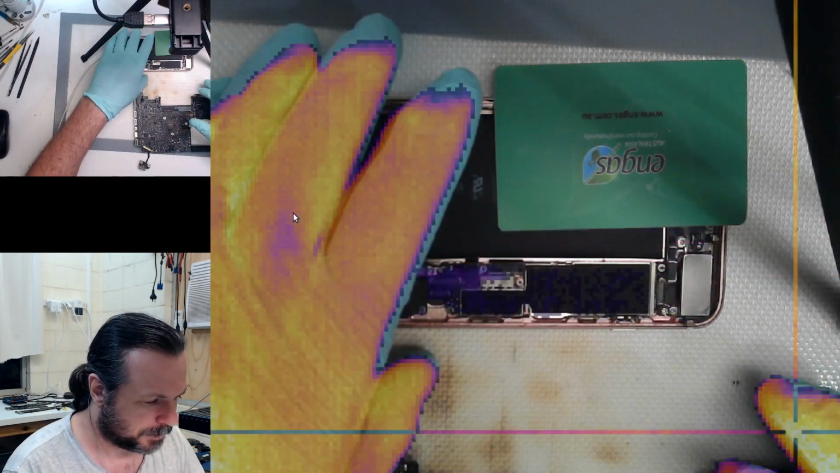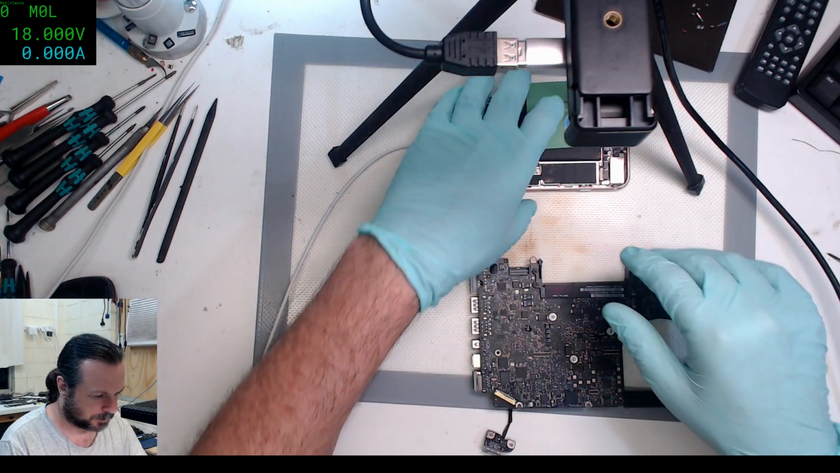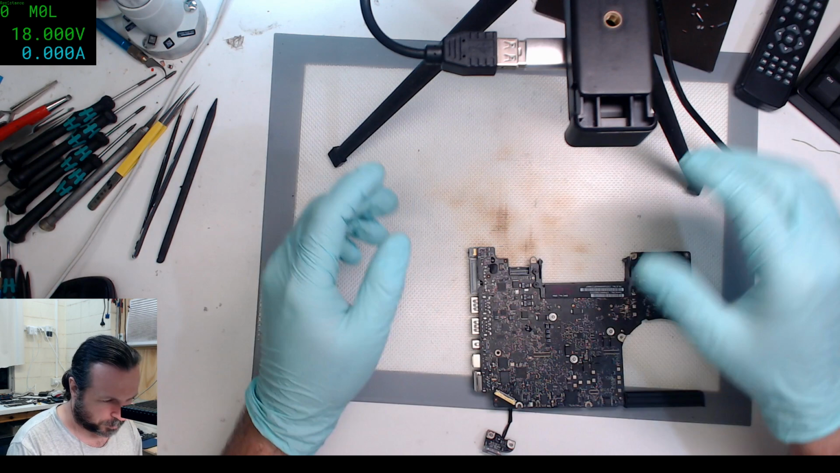I've got to find something that's going to be shorted out. For goodness sake, how hard can this be? Maybe I should take a cap and actually break it. Physically break it. Where was that cap that I was looking at?